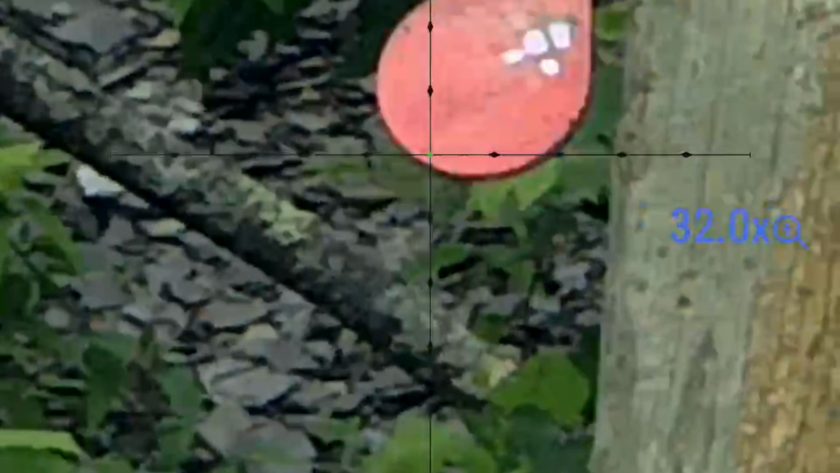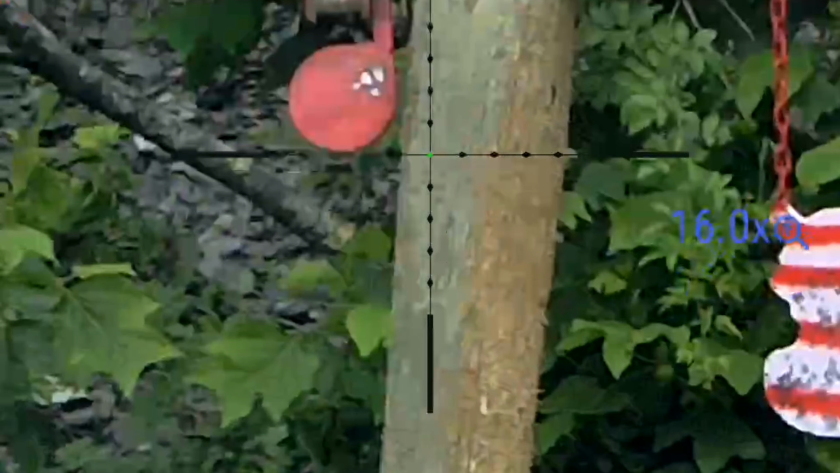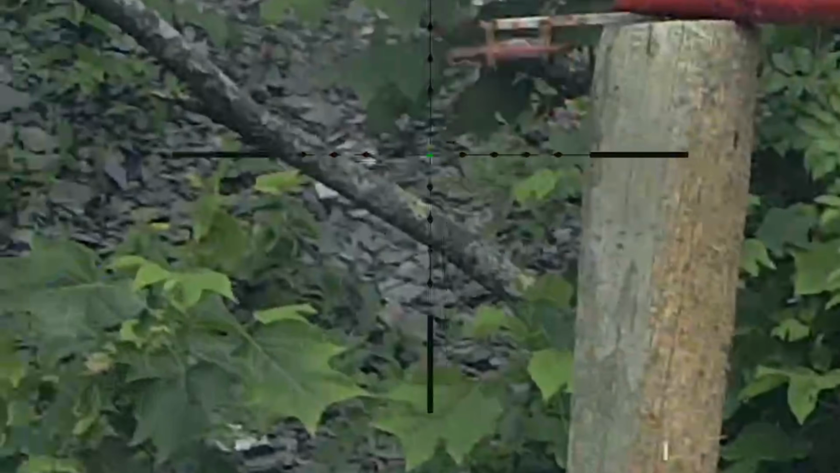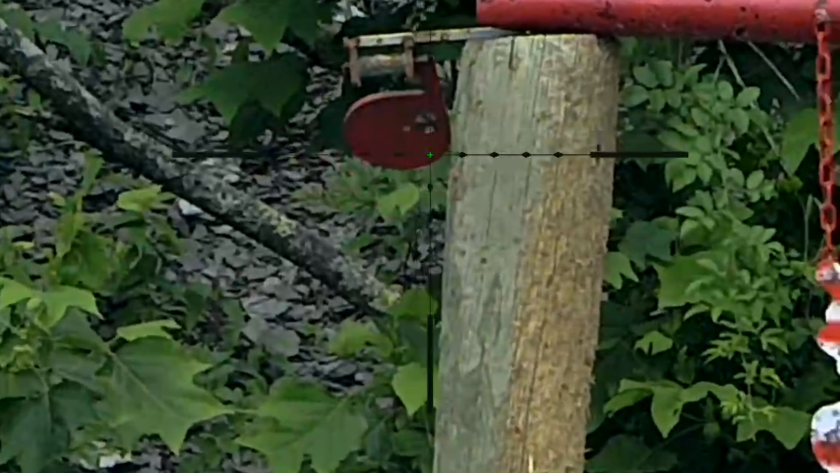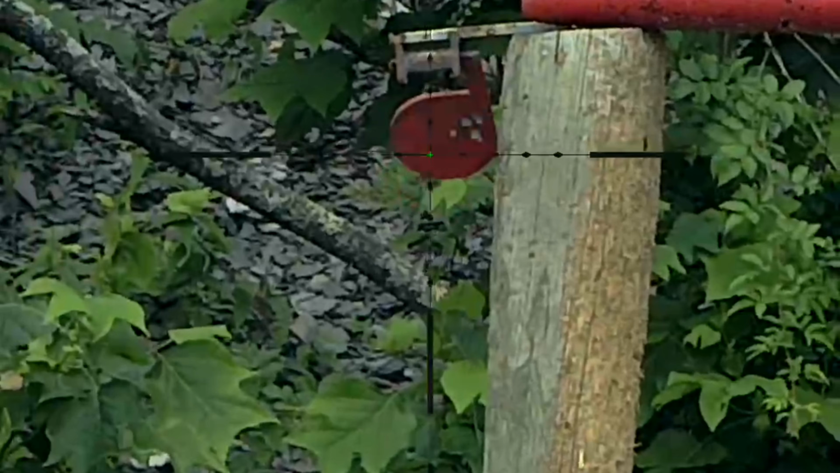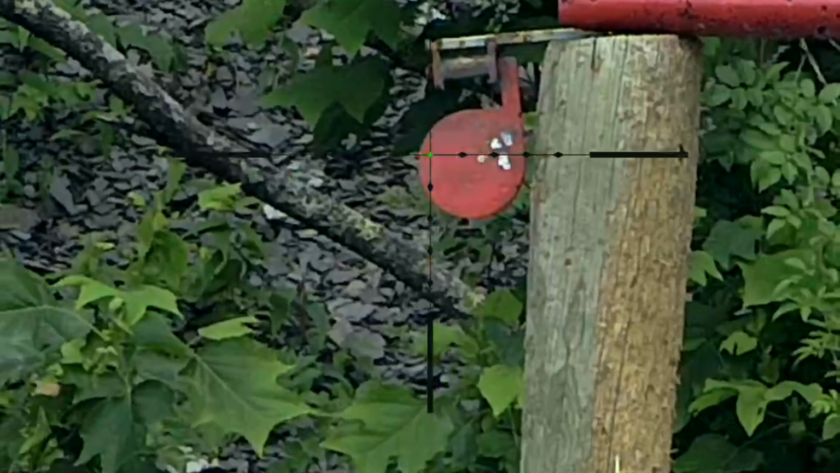A little bit of that magnification off because it's about making me dizzy. See how well I can stack the shots over here.